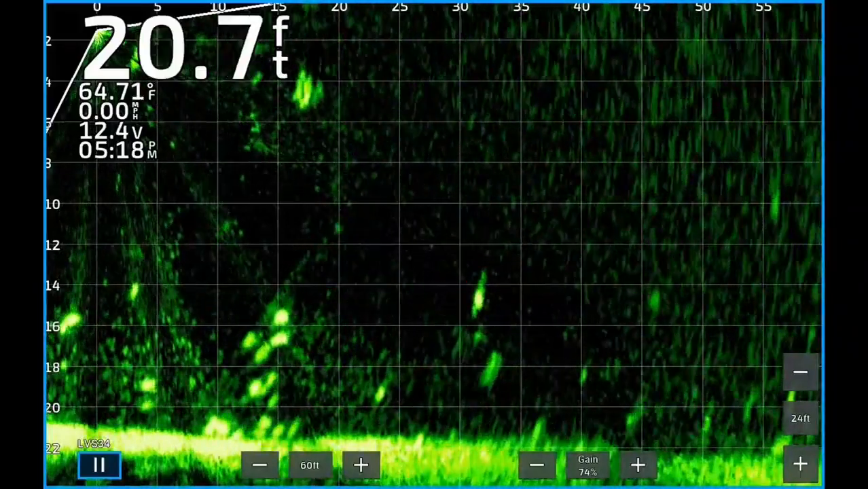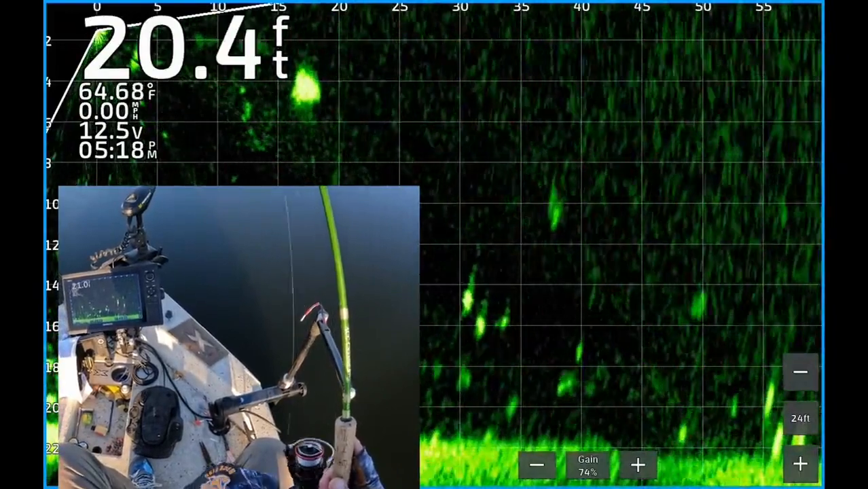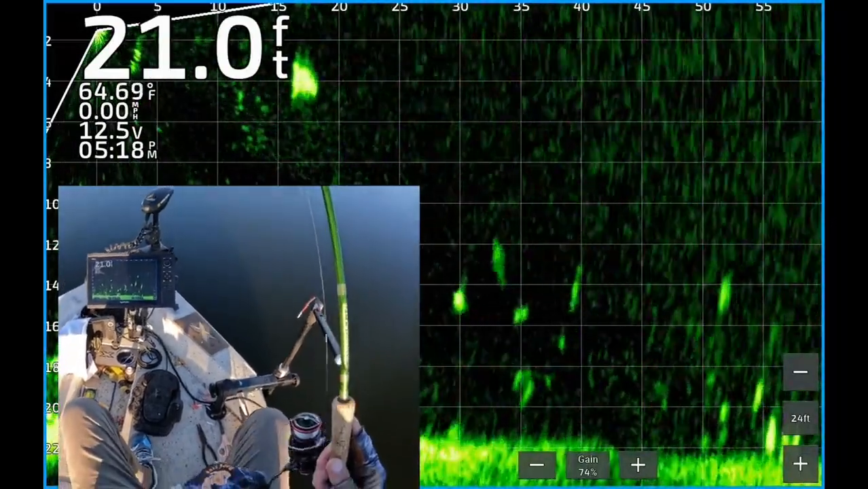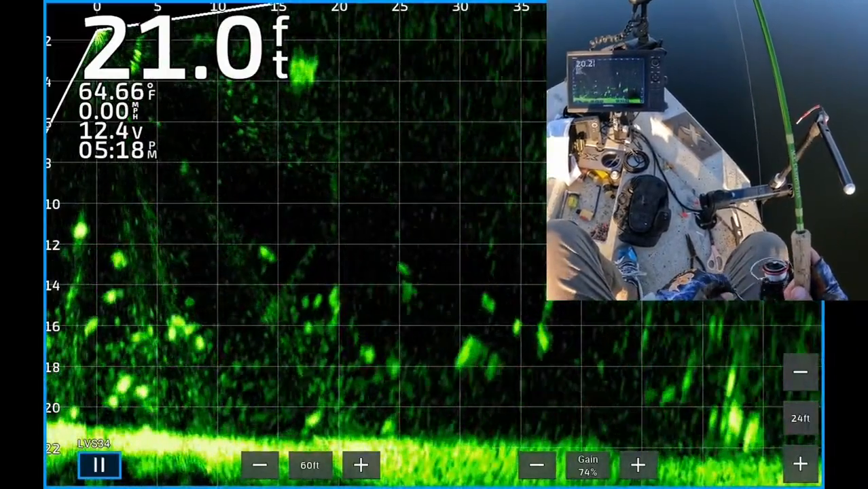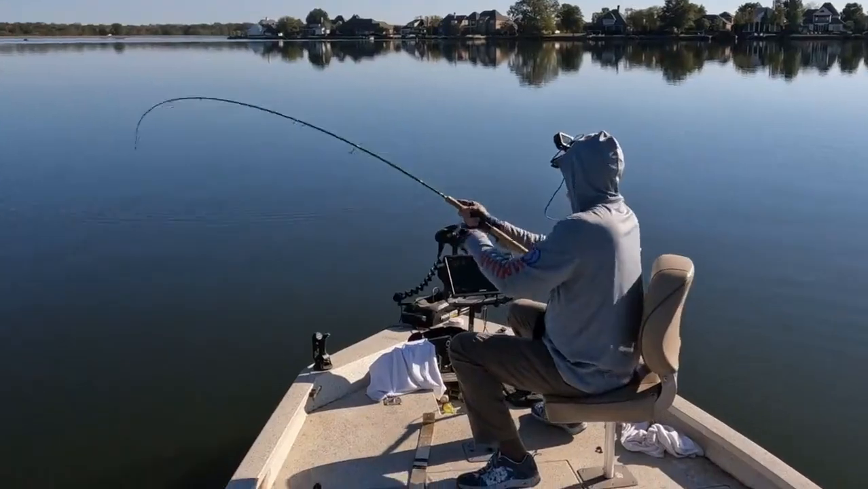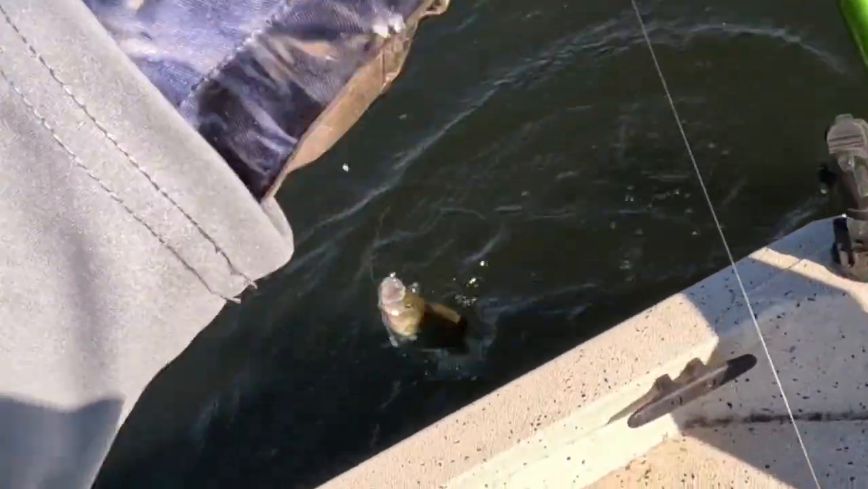There's a nice looking fish 30 feet from the boat. There's my jig dropping down. Trying to reel it back so I can drop it right on top of him. Here we go on top. One of them just saw it and he swam off. The other one's following it. There's one. Boom! Yes, he hit it. Get up in the boat. That's a white crappie. Another good one.